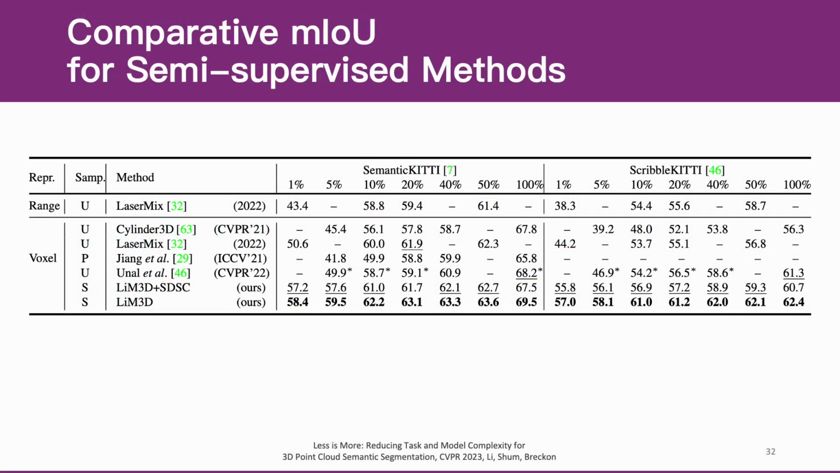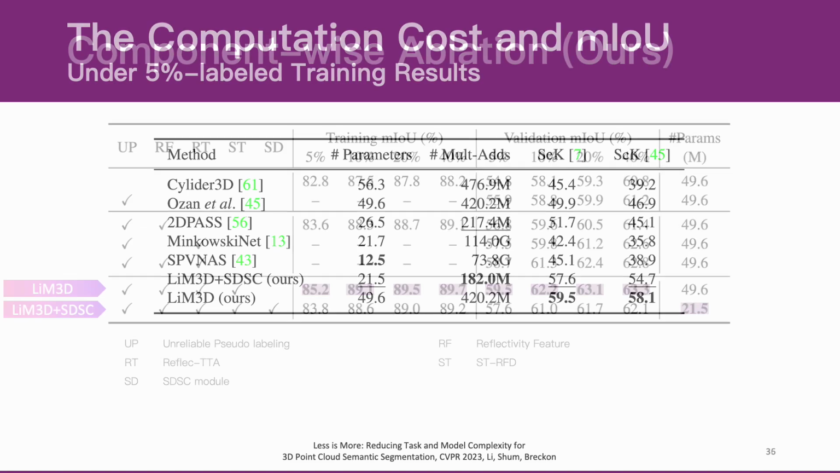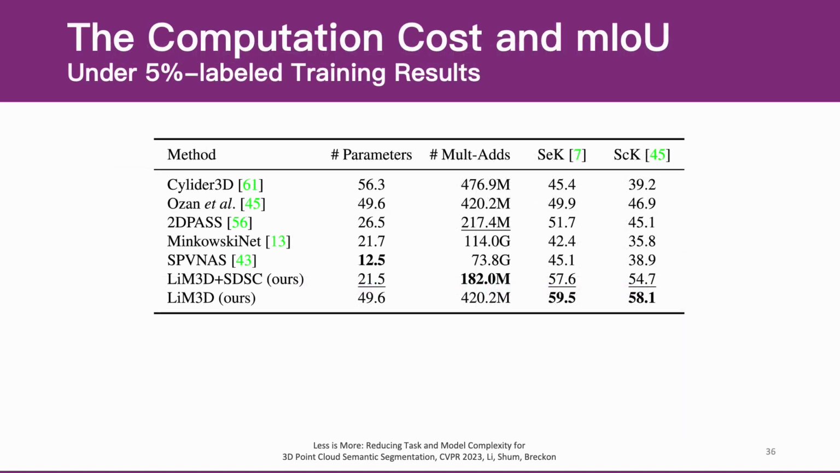For quantitative analysis, we present the performance of our approach, both with and without the SDSC module, in a side-by-side comparison with state-of-the-art approaches. Our approach offers superior or comparable performance across all sampling ratios. We also ablate each component of our approach step by step. We provide two models, one without SDSC and one with, corresponding to the bottom two rows. We compare our two models with recent state-of-the-art methods under 5% labeled semi-supervised training. Our model outperforms the voxel-based methods, with at least a 2.3 times reduction in model size, and up to 600 times fewer multiply operations.